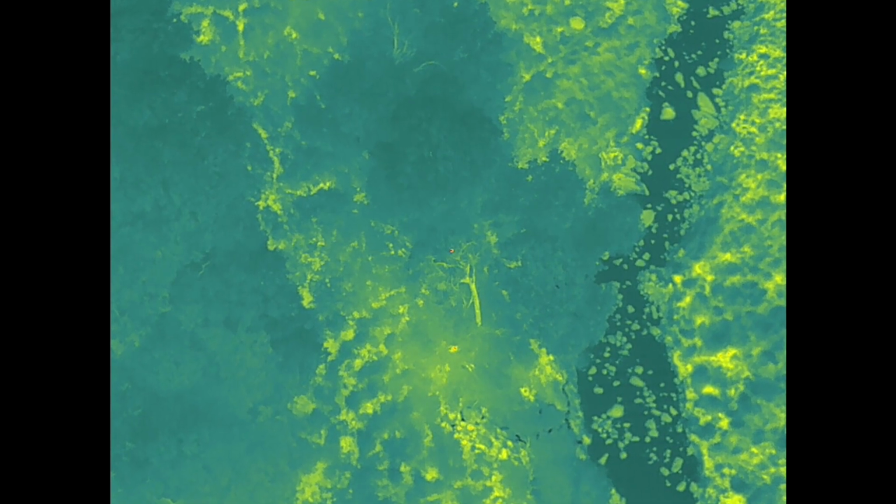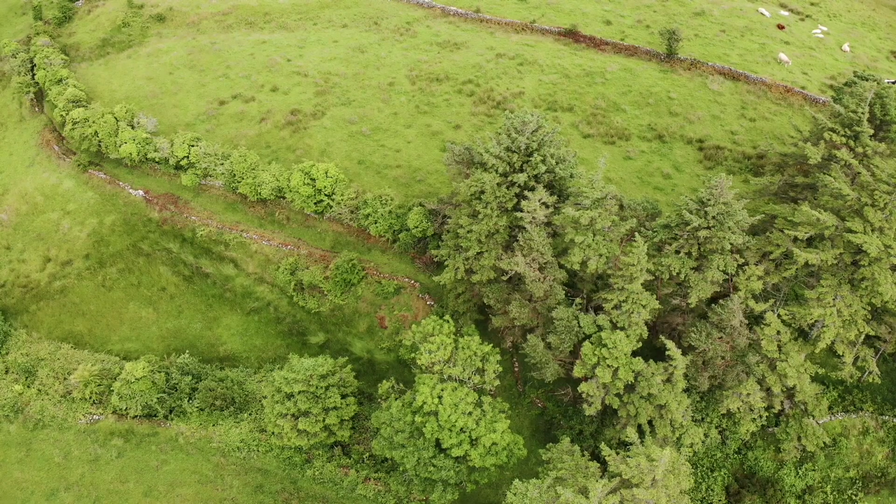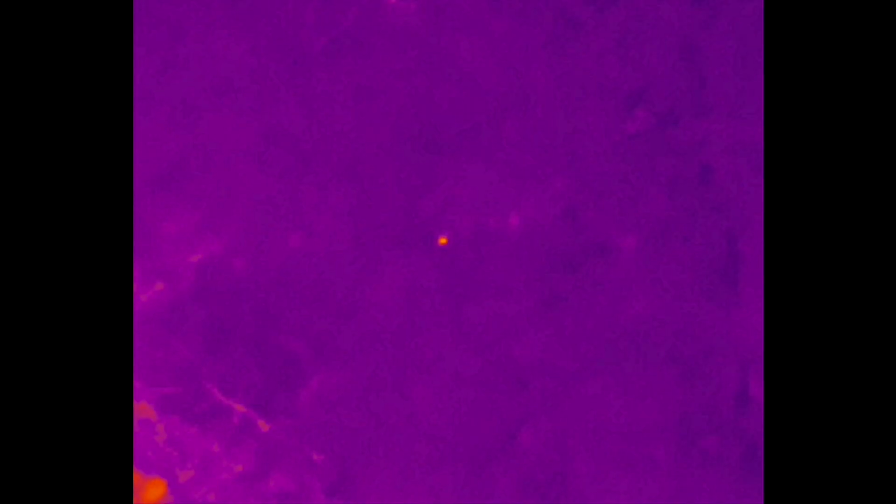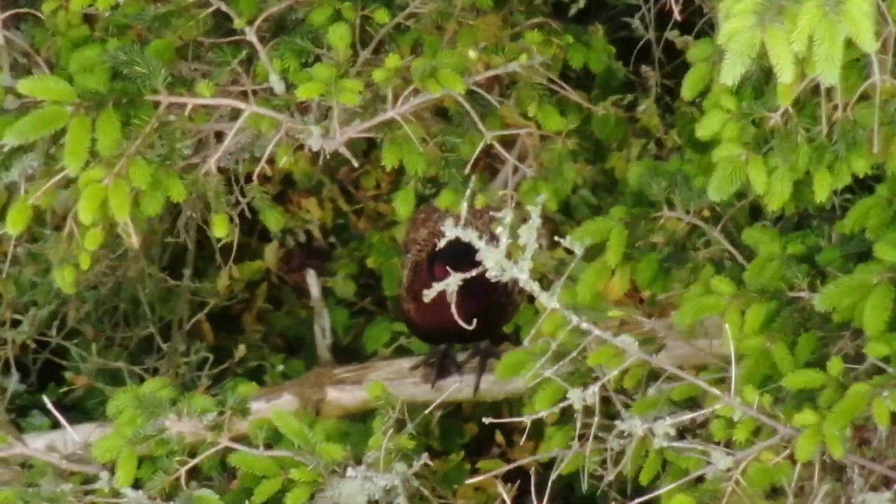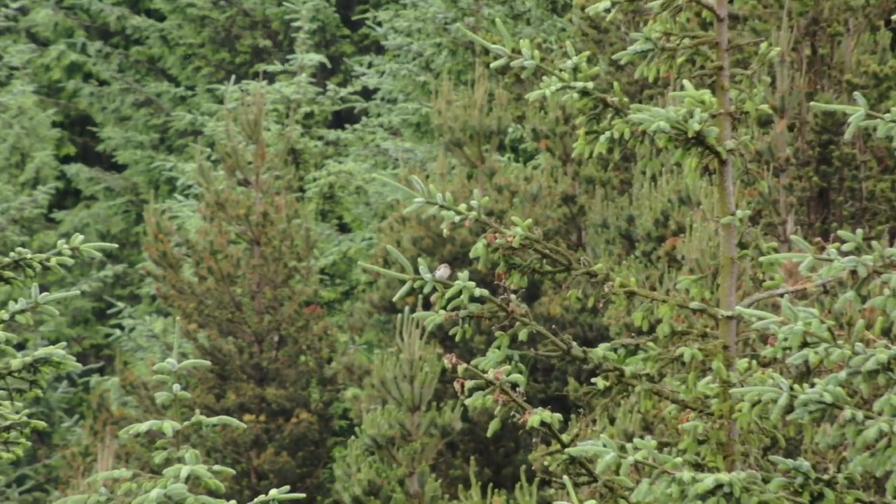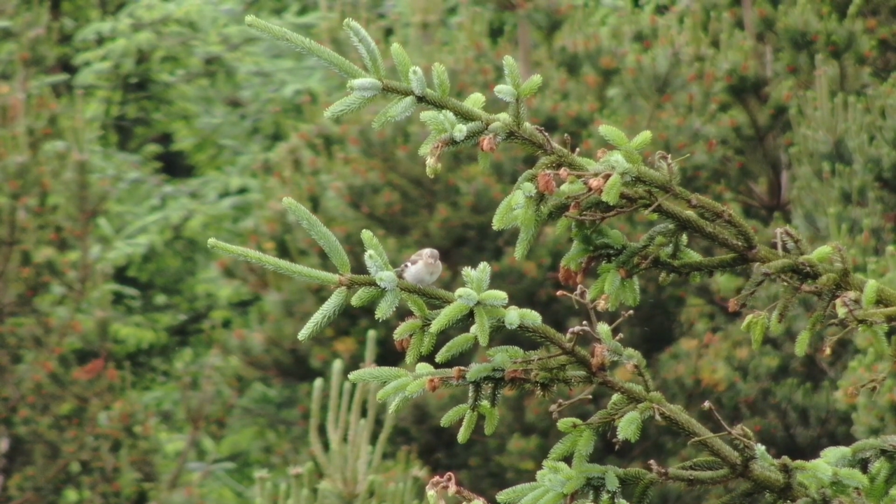Other corvids such as raven, also pheasant, and even birds as small as chaffinch. And this shows the capabilities of the thermal sensor, that we can detect these birds and even small birds, often from quite a distance away.